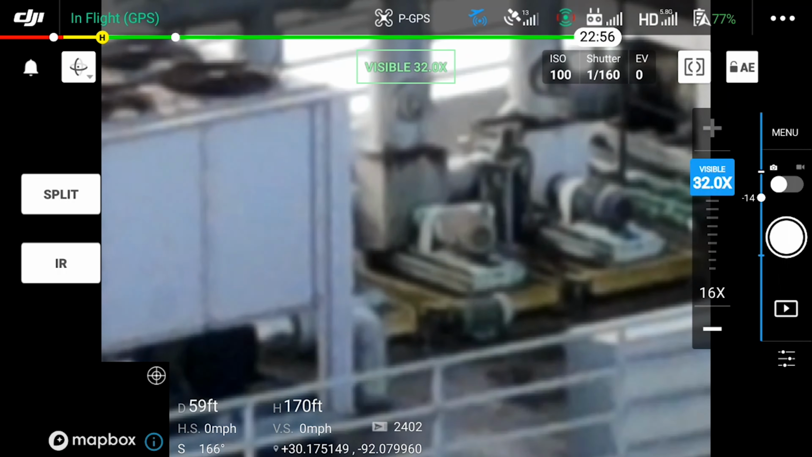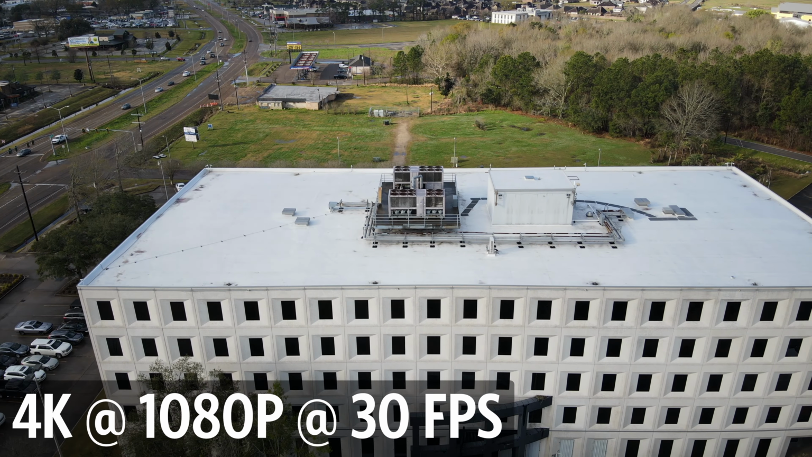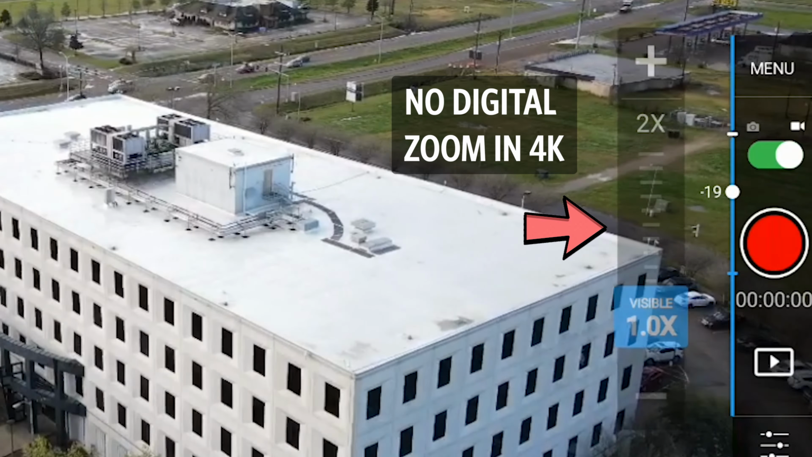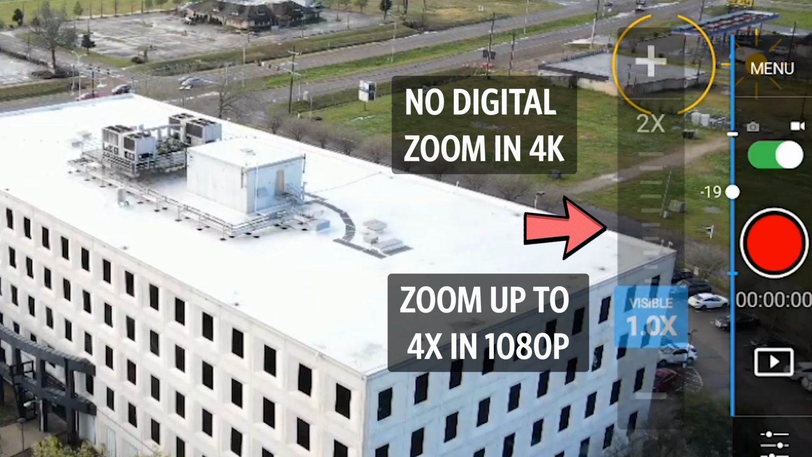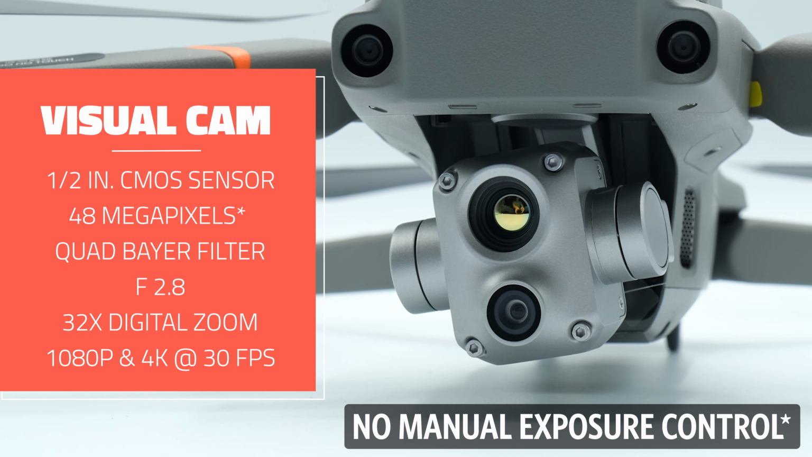Using the visual camera, you can record both 4K and 1080p video at up to 30 frames per second. Something to note is that you won't have any digital zoom capabilities in 4K quality. You can zoom up to 4 times digitally when shooting 1080p, however. One more thing to mention before we move on, there is no manual control over exposure settings for this camera aside from tweaking the exposure value.